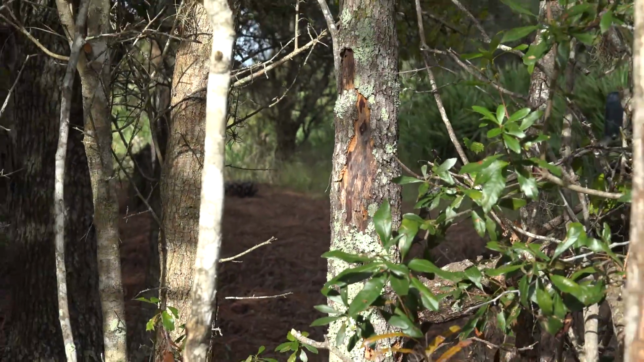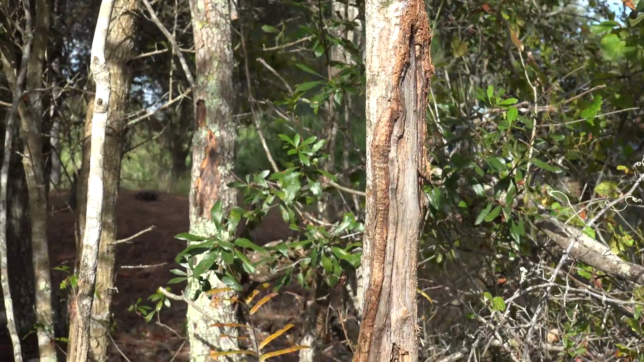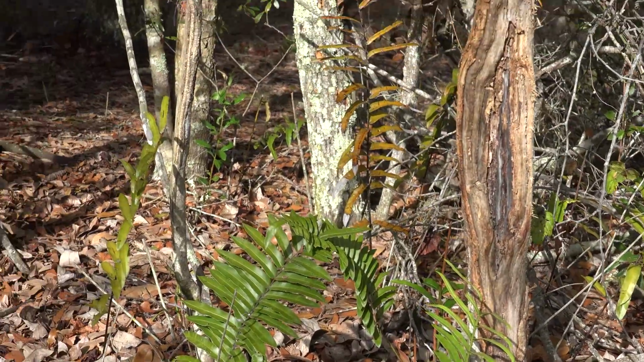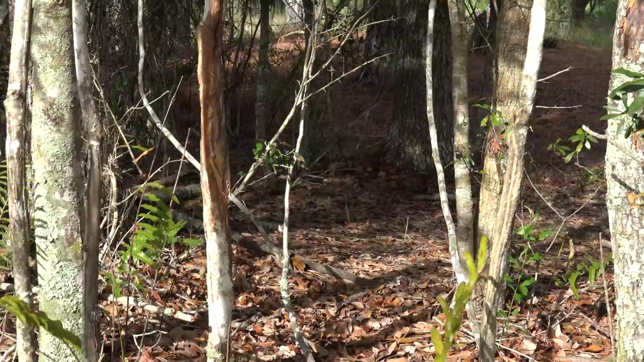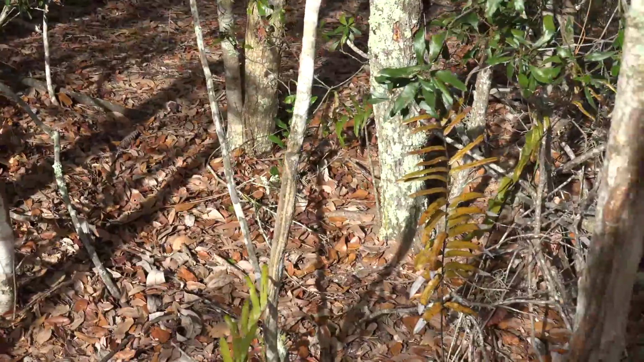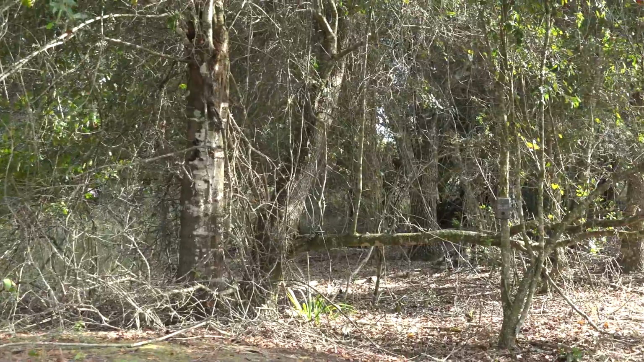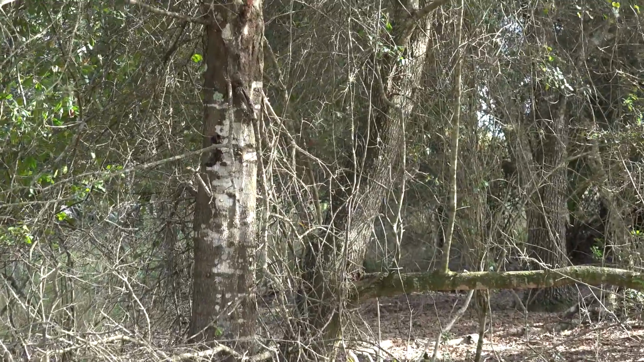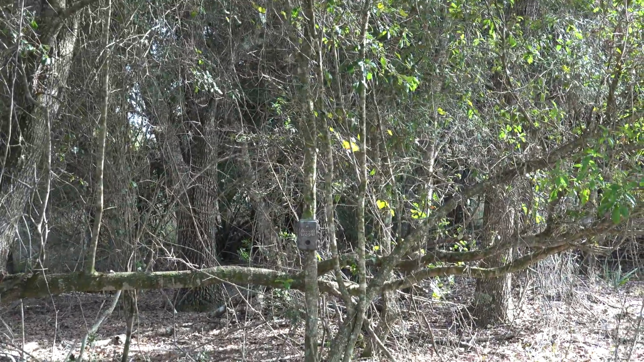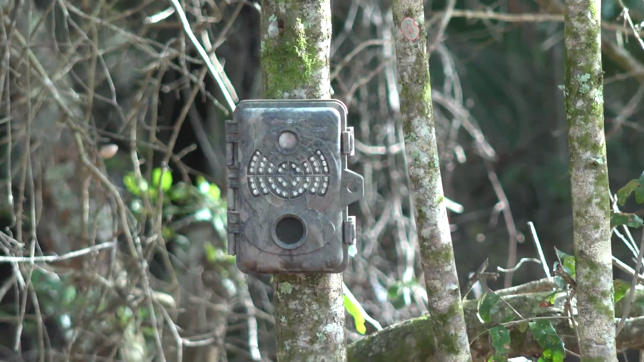And over next to me, they worked on this tree here. This tree had been rubbed several years in a row, so apparently this has become a favorite place for them. Now as I swing around, this is where the camera is. That's what the deer are staring at.